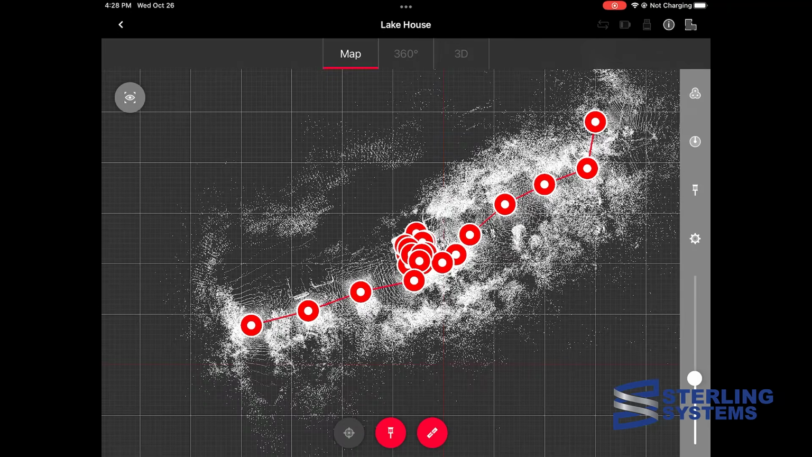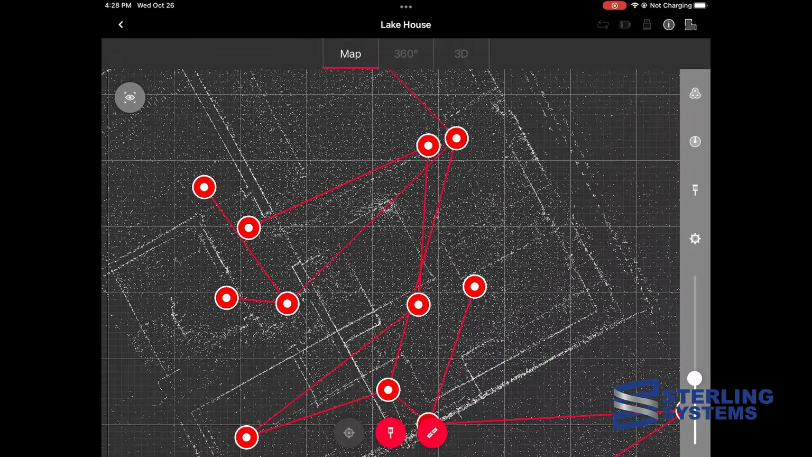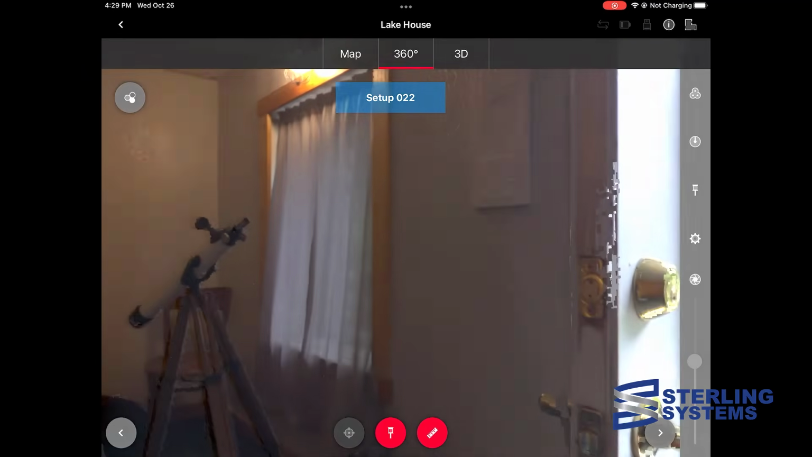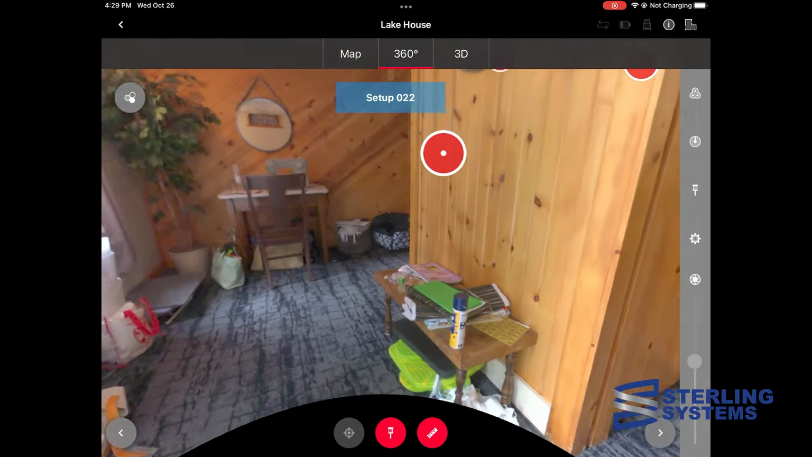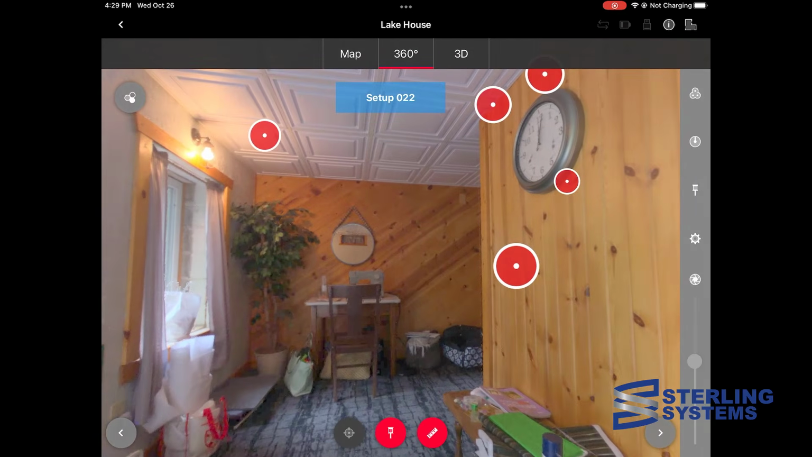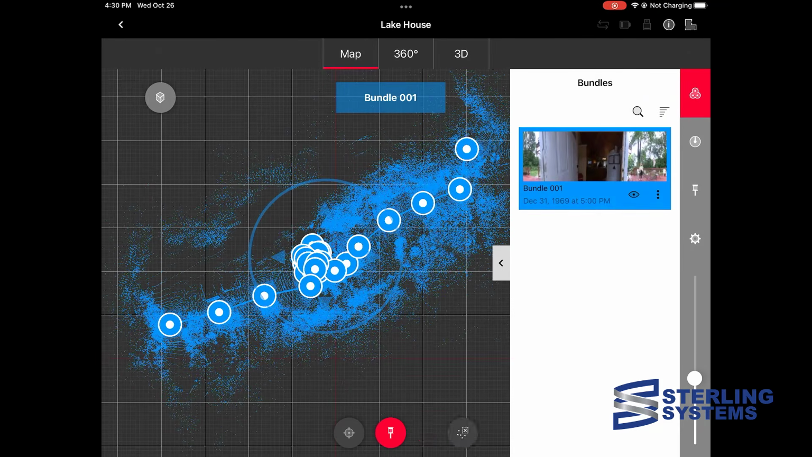Now that we've collected all our 23 setups, you can see them in Field 360. They're all there. They're all basically registered together. The only thing that we're going to have to do is bring it in Reg 360 and close some loops. And we can select on any setup and pan around and see all the images. In the upper left-hand corner, we can change what those images look like, or use a slider bar on HDR to adjust essentially the aperture or brightness.